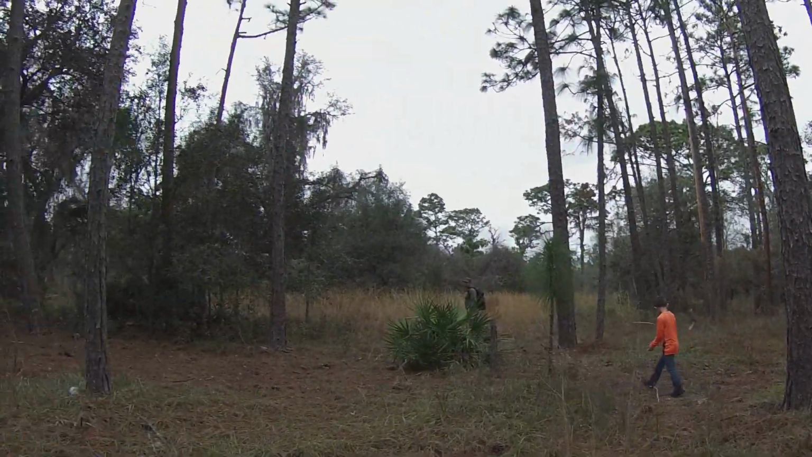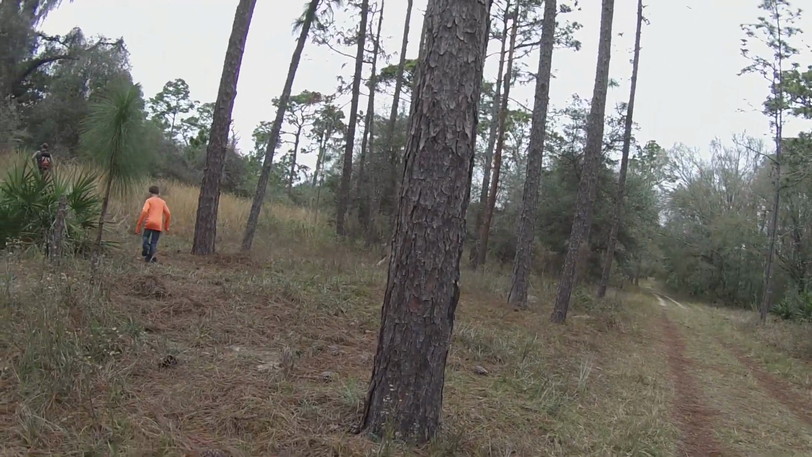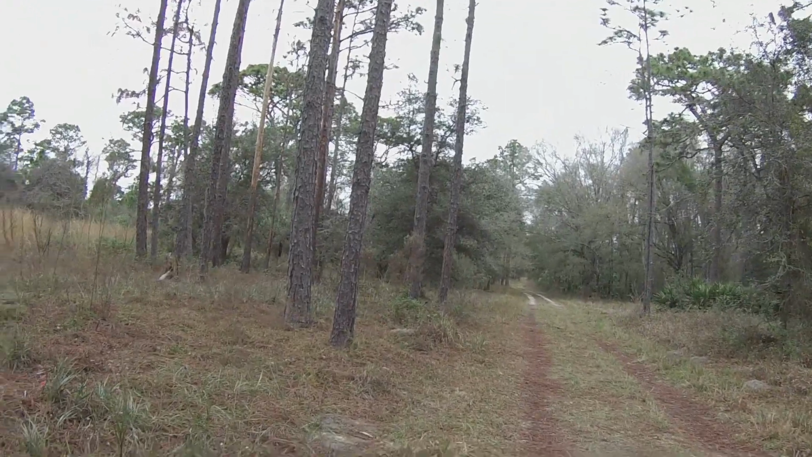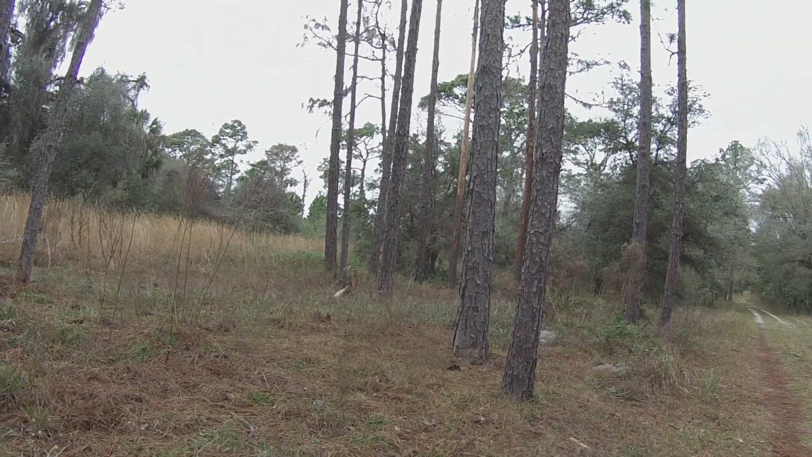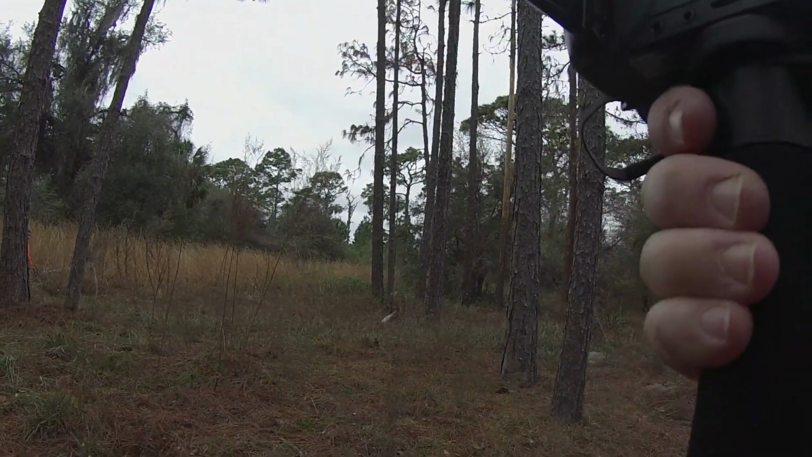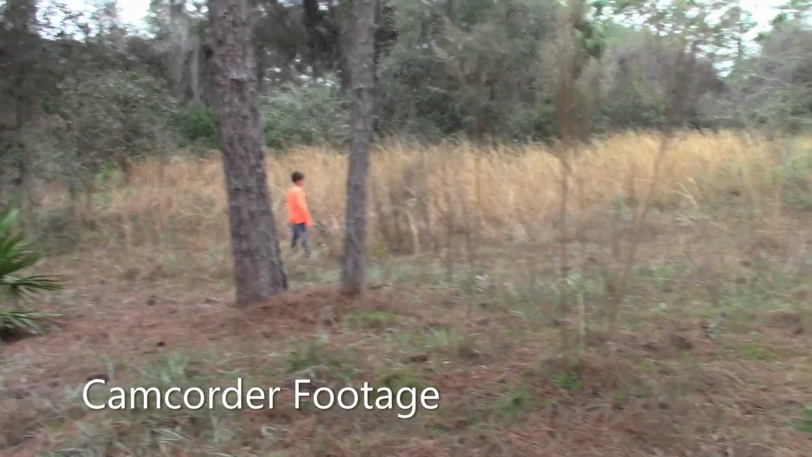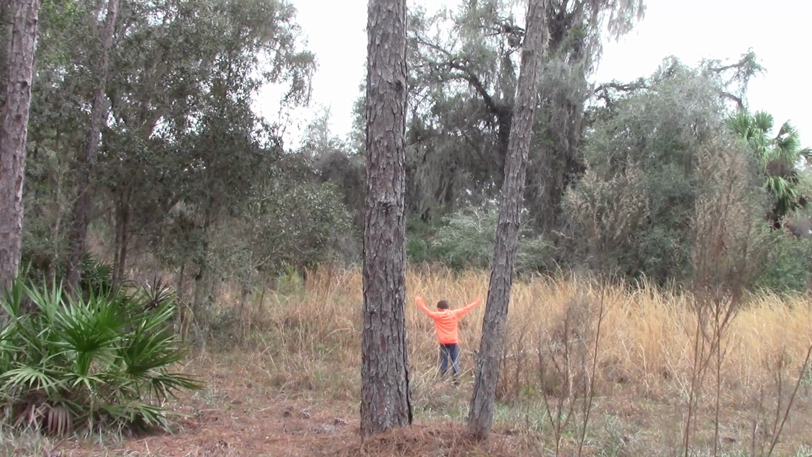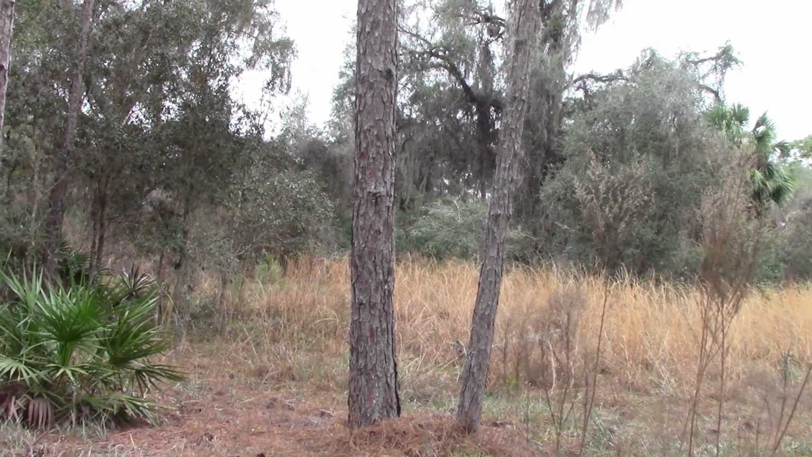Yeah, it's got a lot of hiding area over there. A lot of places to cover in here. Meter's still not doing anything?